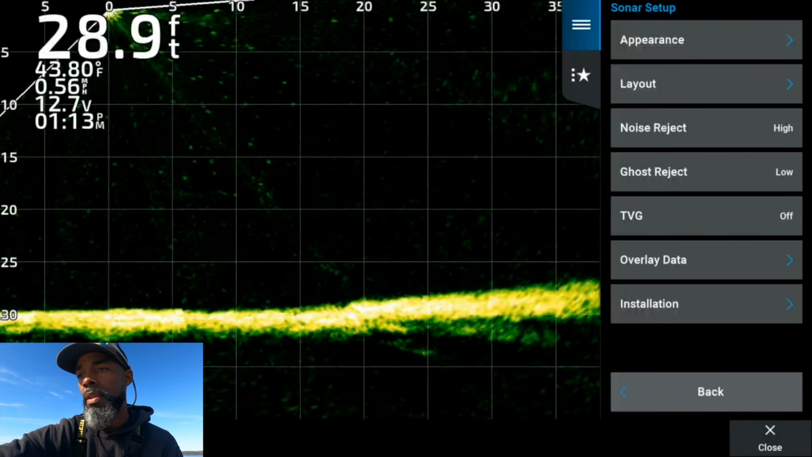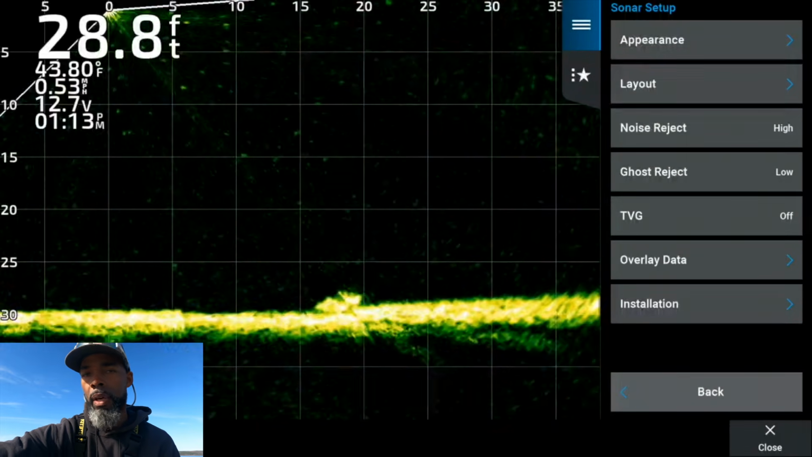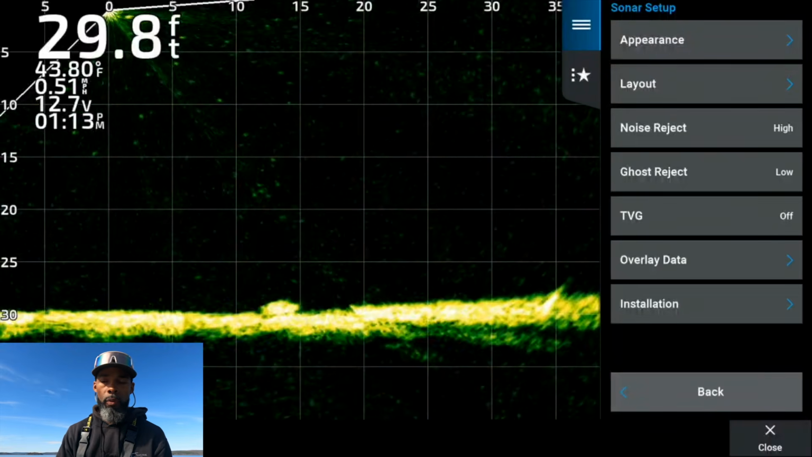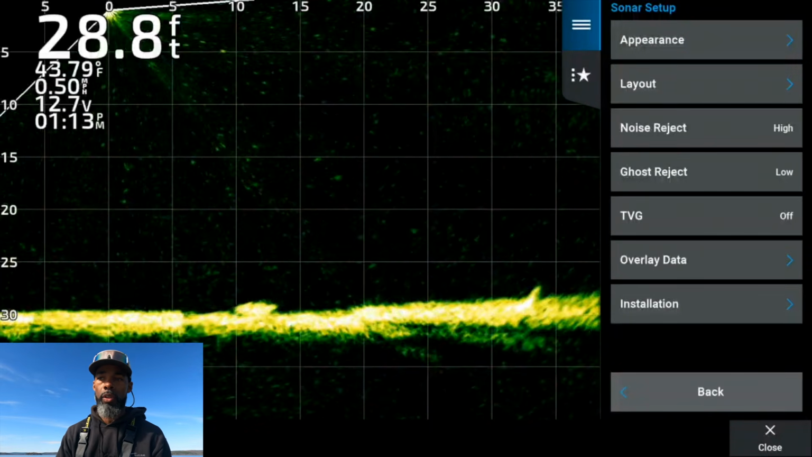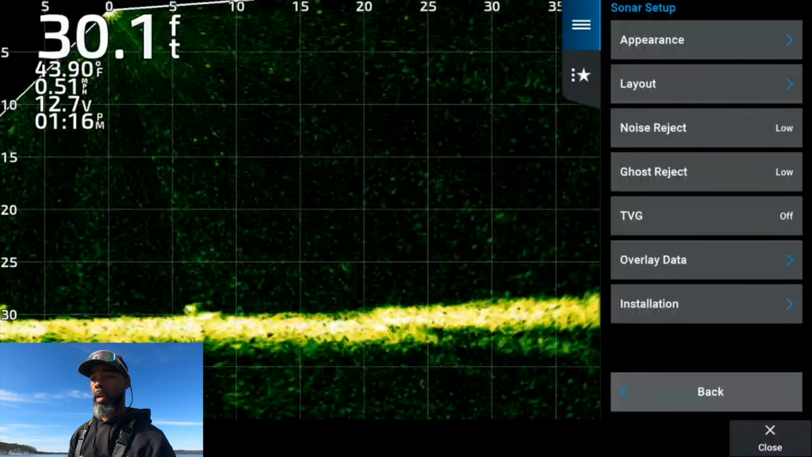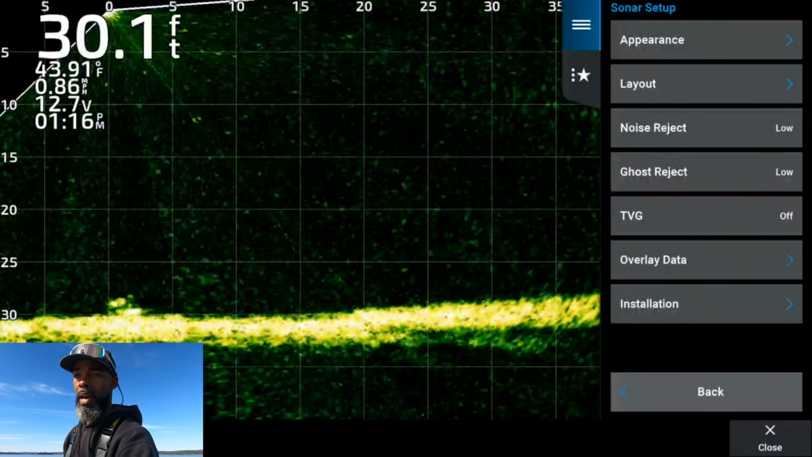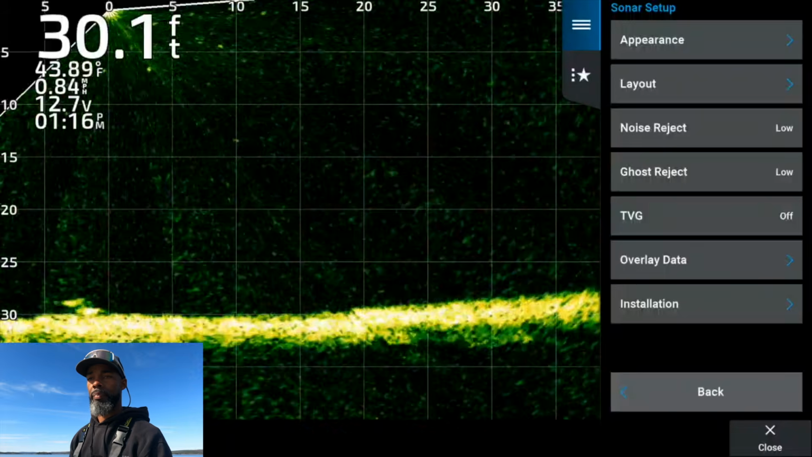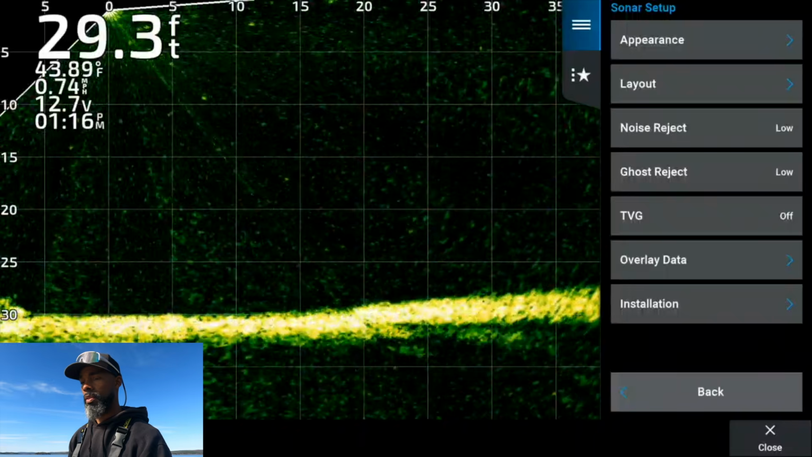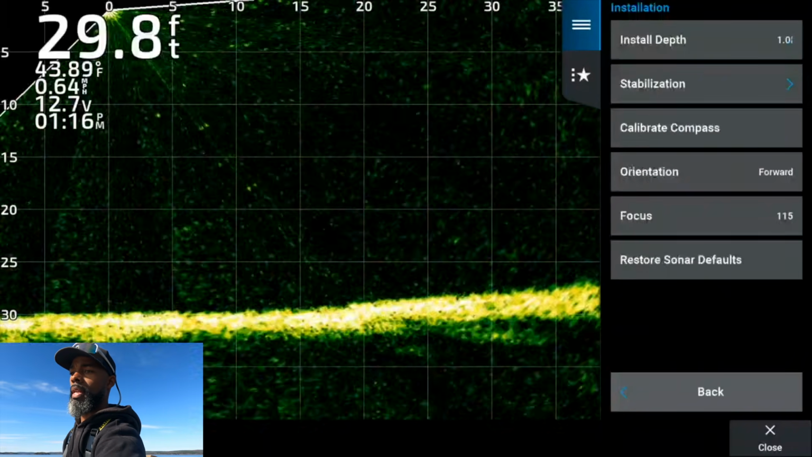But what you'll notice is the image kind of slows down. It filters out so much of the particulates in the water that it makes it really hard to see what you're looking at. TVG off. I always run it off. Overlay data, that's just what's on your screen in the left-hand corner. So I've got temperature, speed, miles per hour, voltage, and time, and depth range, of course, on the left side of my screen. And let's see, the next thing we'll go to is installation.